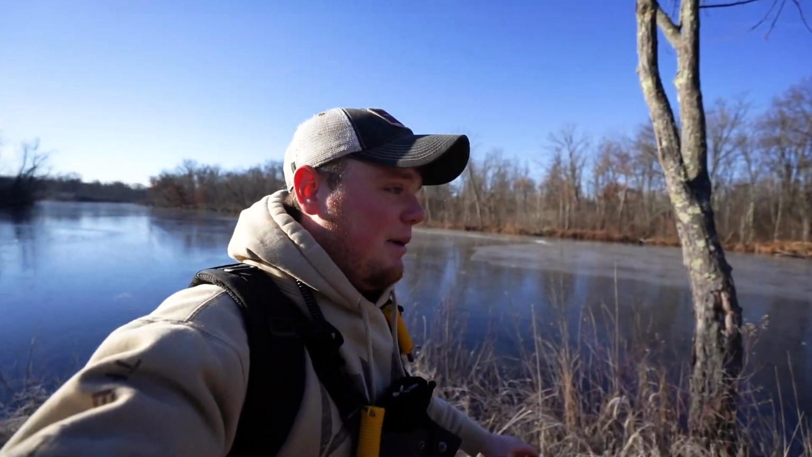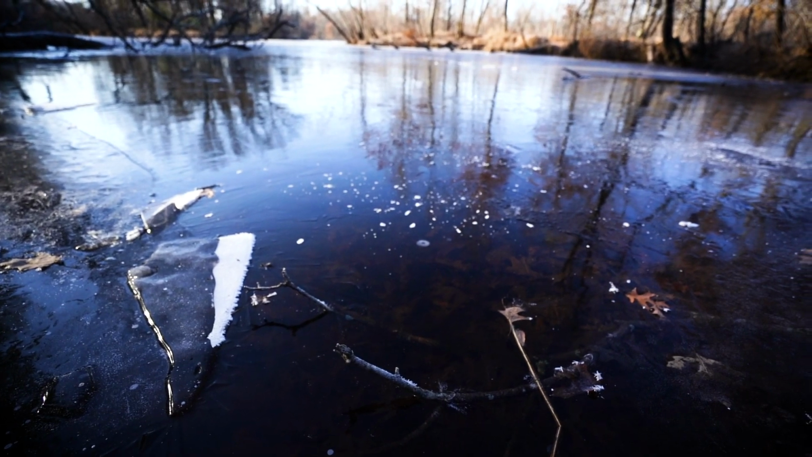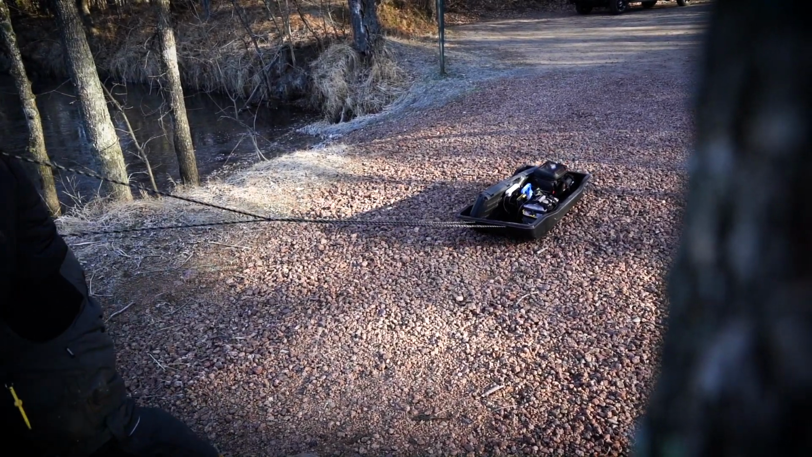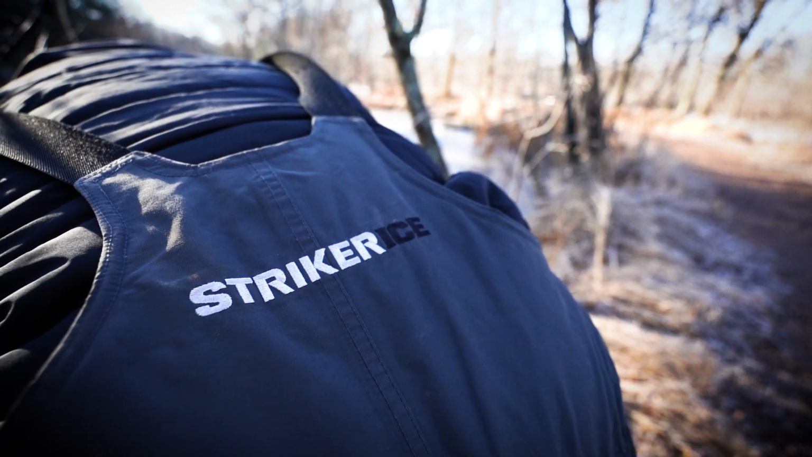Call me crazy, but we are walking out on this ice today. Super stoked. Finally found ice again here in Wisconsin. It's been a couple days since we've been out on ice last.